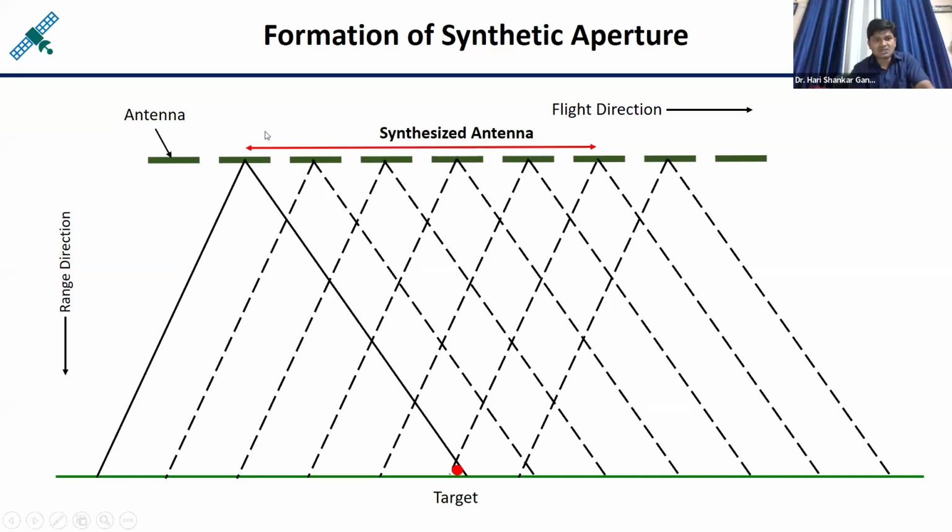It means the distance from here to here is called the synthetic aperture, and the antenna is called the synthesized antenna. So the synthetic antenna is much longer than the actual antenna. You can say the antenna length is increased, so the resolution capability of the sensor has increased.